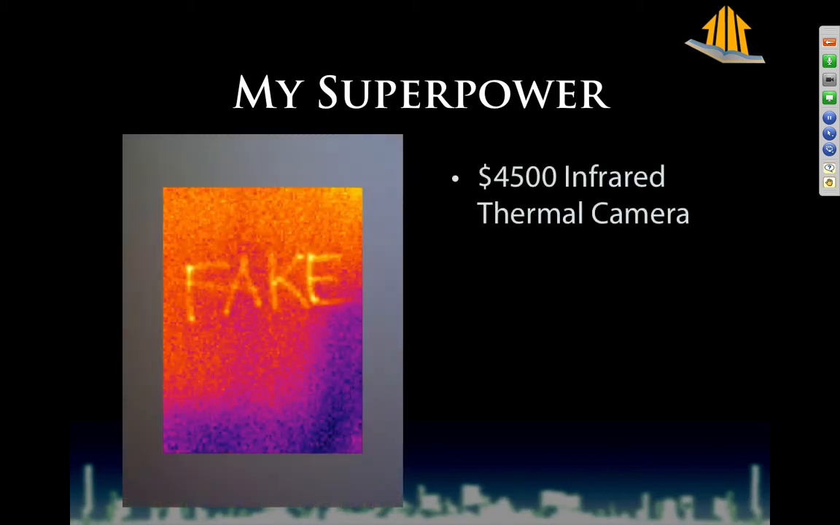I've got a $4,500 infrared camera. You do not need a $20,000 infrared camera. I don't even know if those exist anymore. You need to go to Bill and ask him, what is the best camera for my needs? In my opinion, pay at least $4,000 for one, because the lower grade ones don't have picture-in-picture, which is what I'm going to be showing you today.